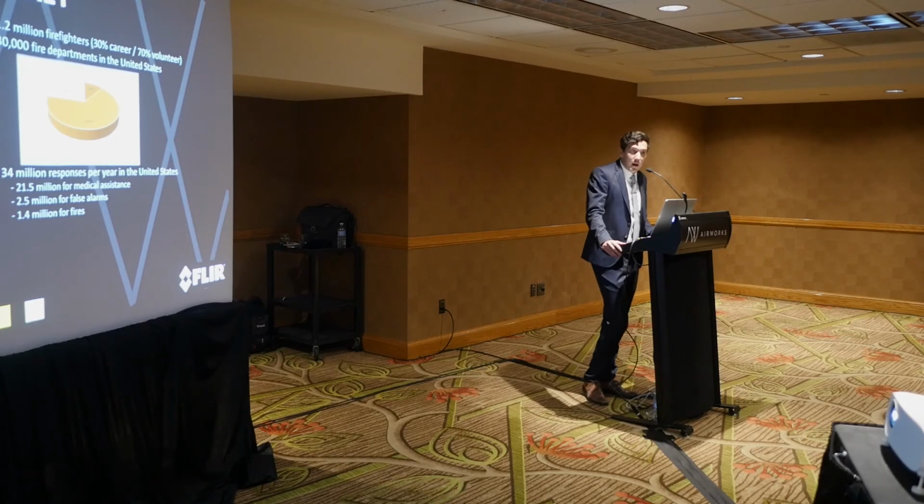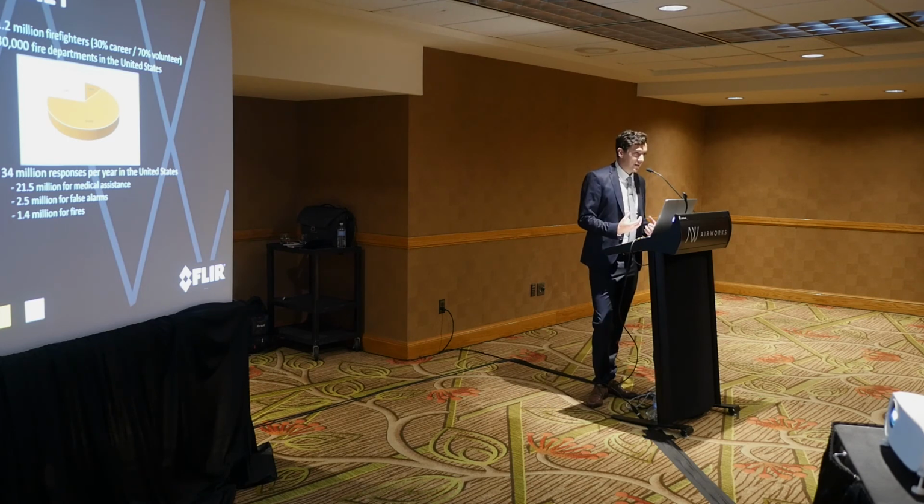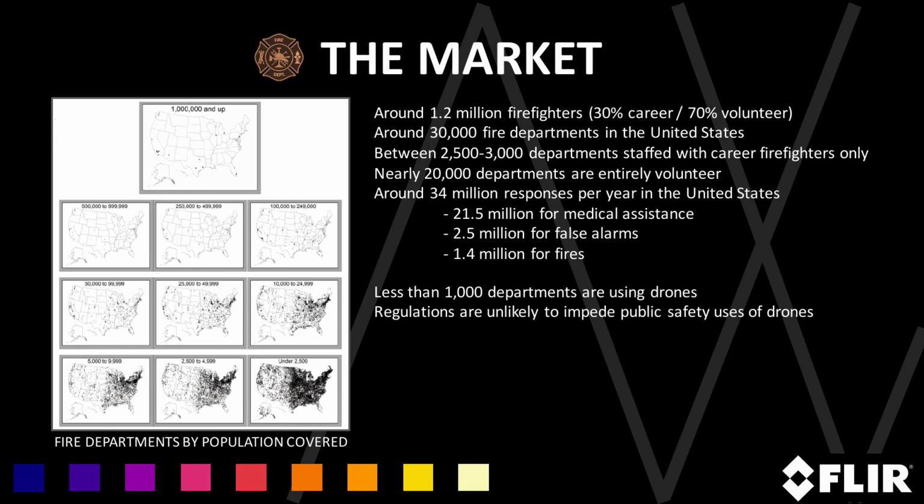So when we start with firefighting, as drones have become a tool in the tool belt of public safety, it offers a really interesting and important opportunity to add value to this technology. Every time that someone in public safety puts a drone up, it validates our claim that this stuff is meaningful and no longer just a toy, which we'll talk about a little bit later. The size of public safety presents a really interesting opportunity for anyone in this drone industry.